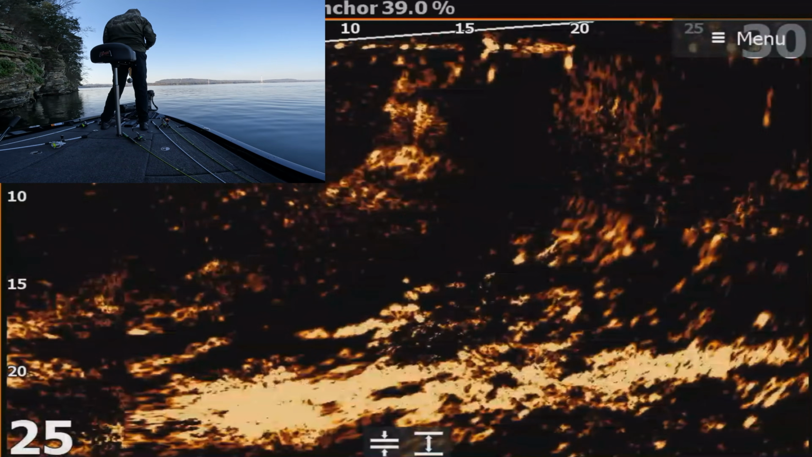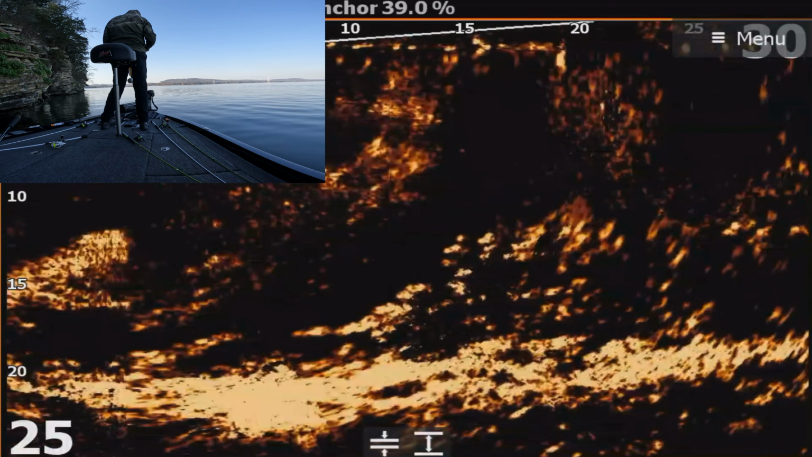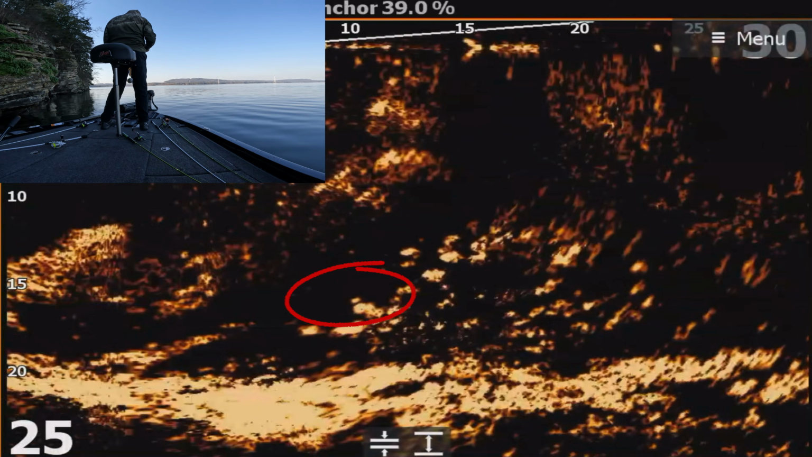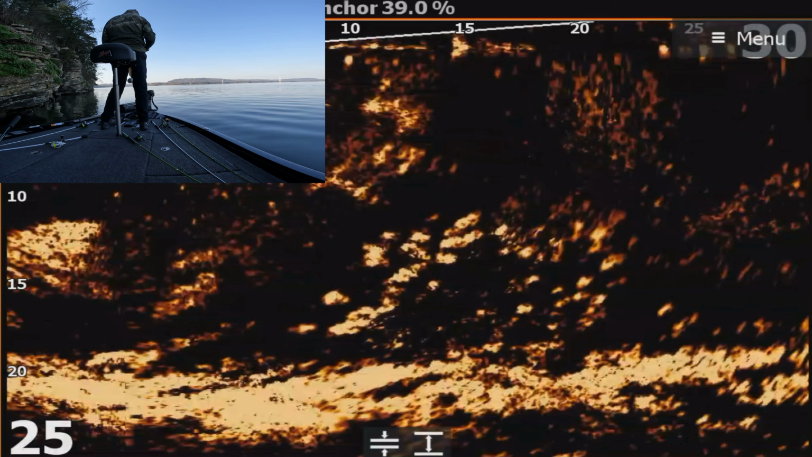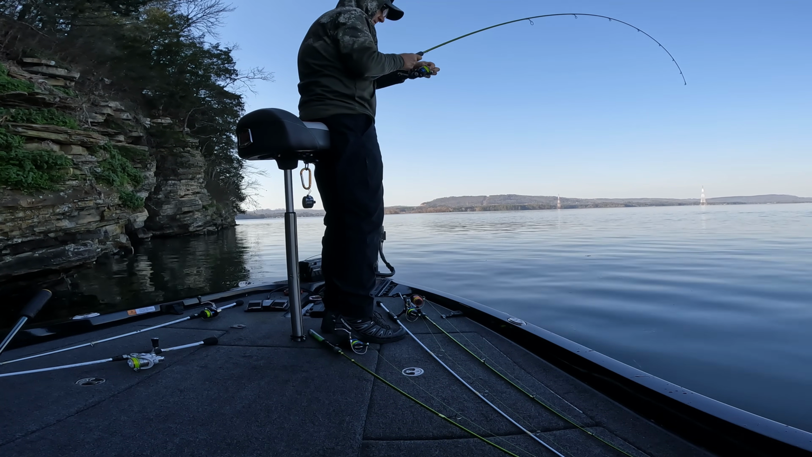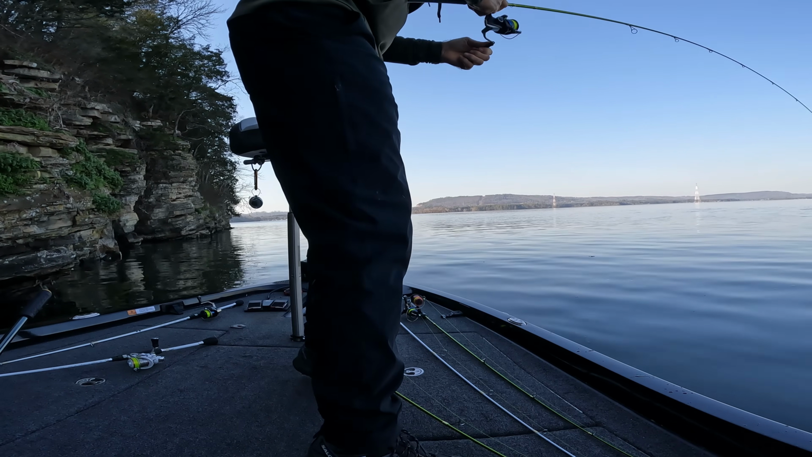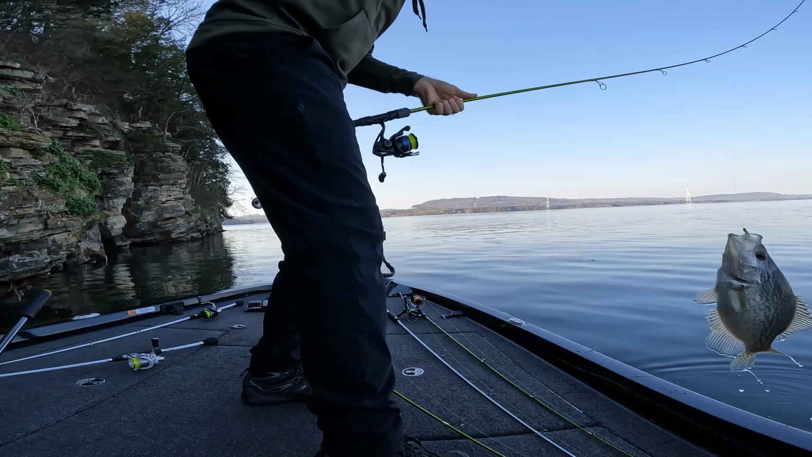I lost my bait. So hard when it's just one. And it's so tiny. And there's clutter. There it is. Got him. Come on. Got him. Yeah. That feels like another good one. Oh yeah. It is another good one.